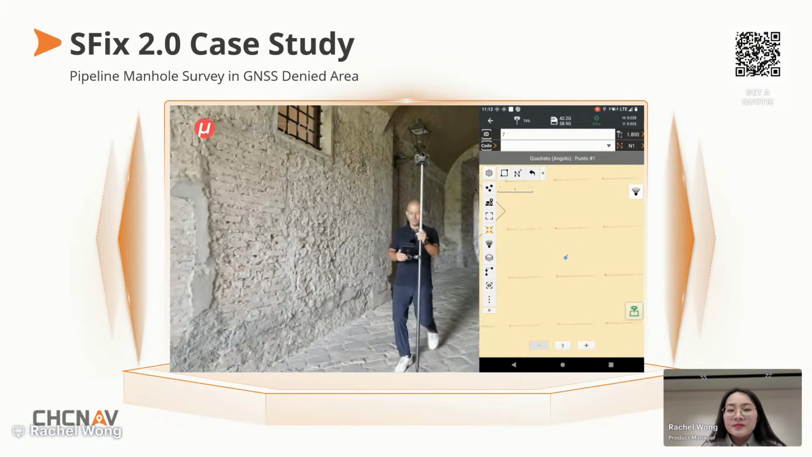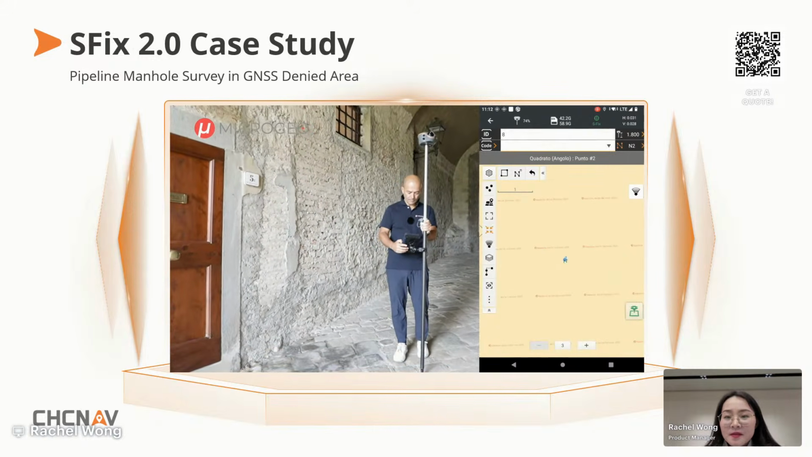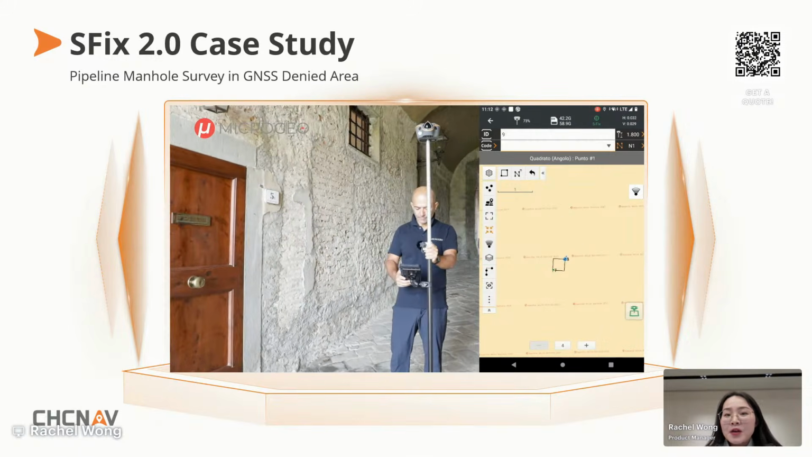Yes. So like from the video, you can see with SFix2, now we can easily measure the whole pipeline even when it's in the tunnel. So these cases prove that the all-new SFix2 enables surveyors to confidently measure up to 20 meters in fully GNSS signal denied areas without switching to a total station.